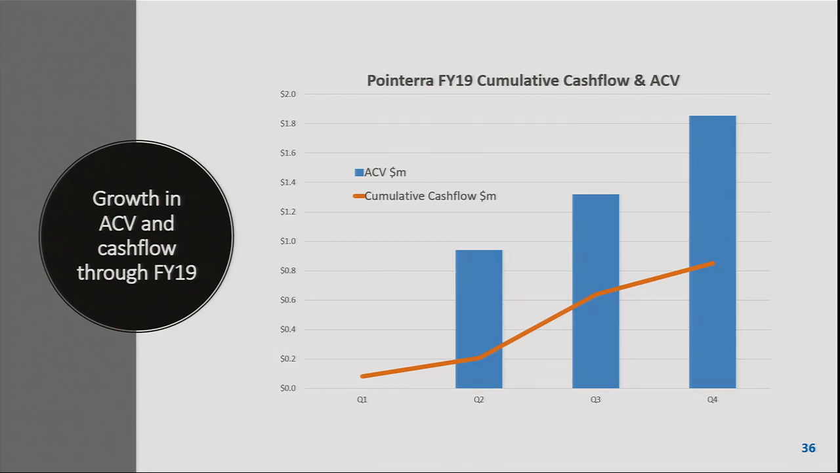Of course cash is king, but the annual contract value, or the sum of what our customers are paying us at any one time, interpreted as an annual figure, is what's really going to drive the investment attraction of our solution and of our company, and of course move us towards cash flow break even and profitability.